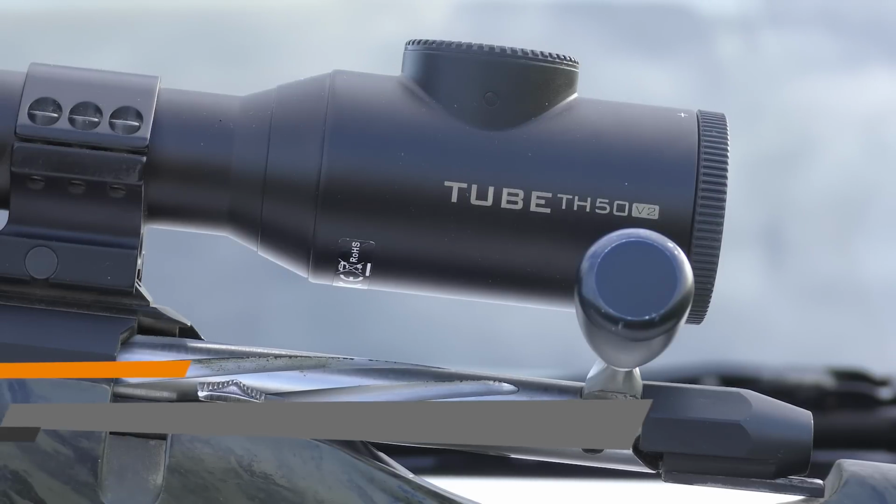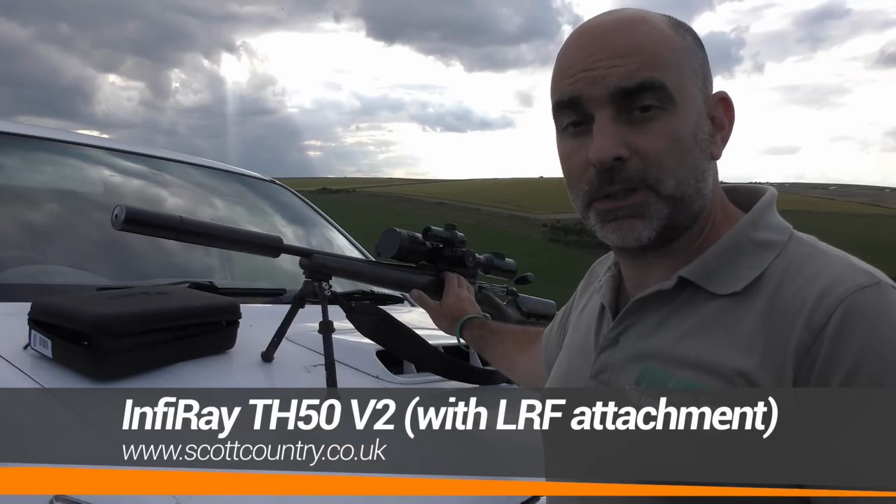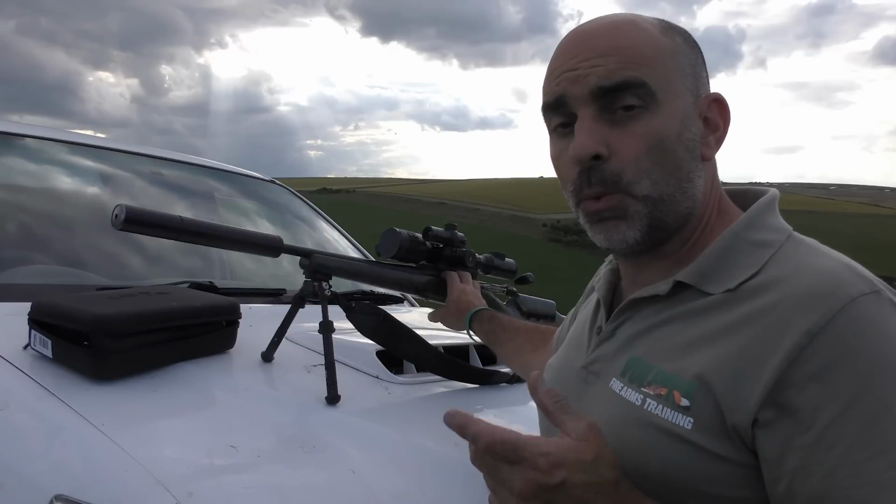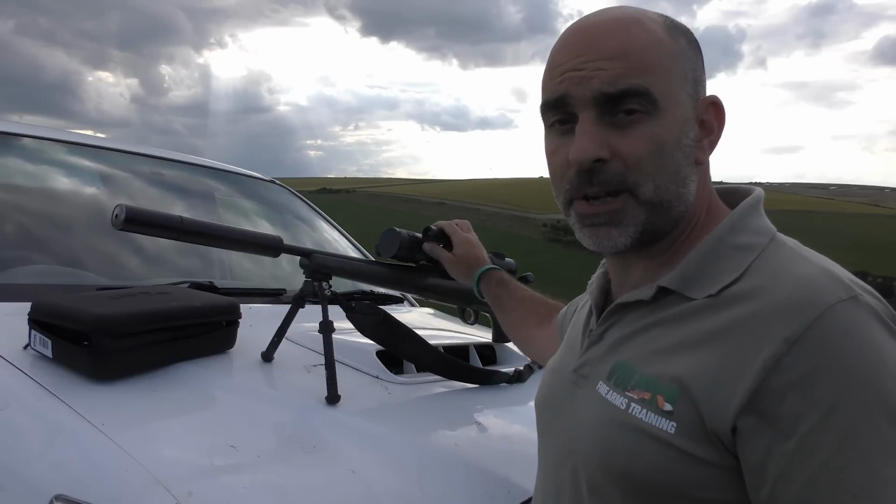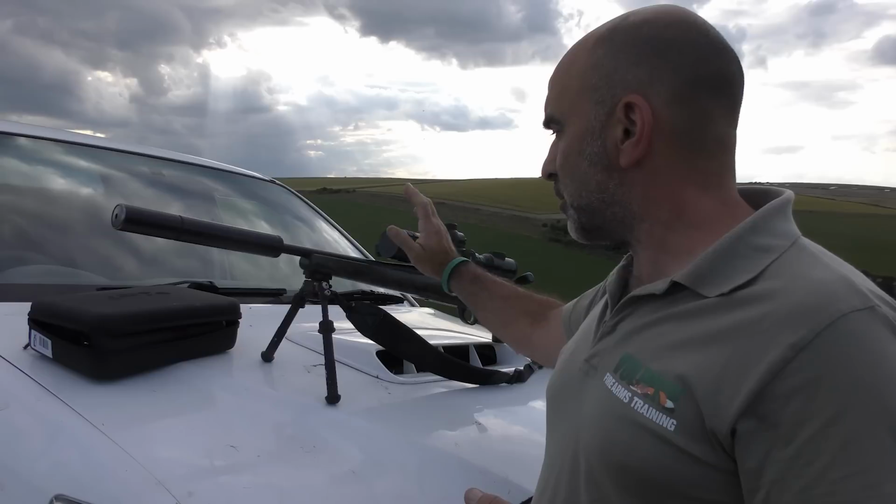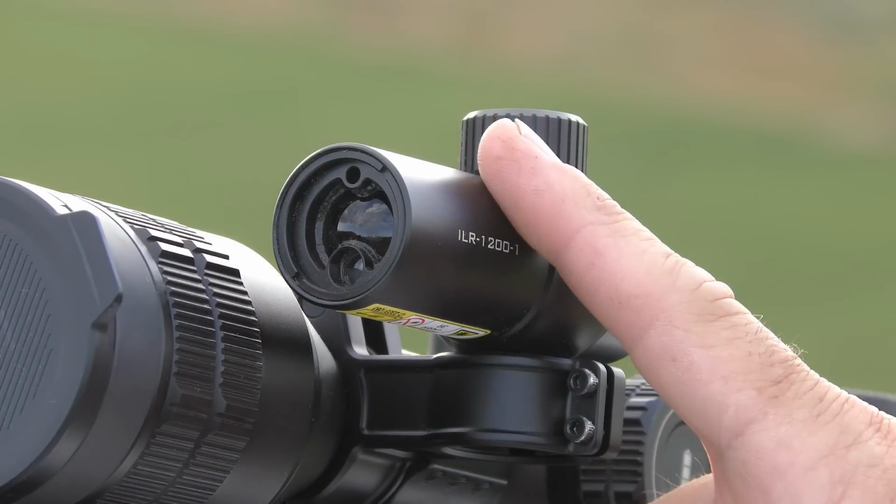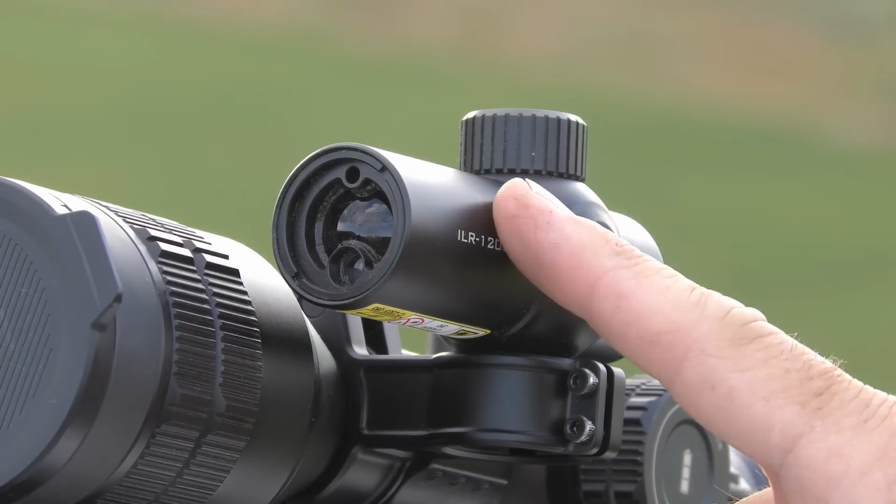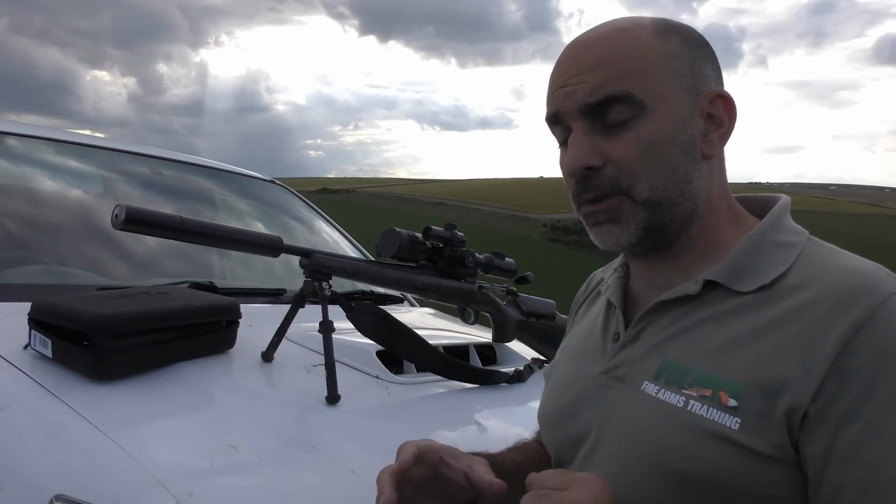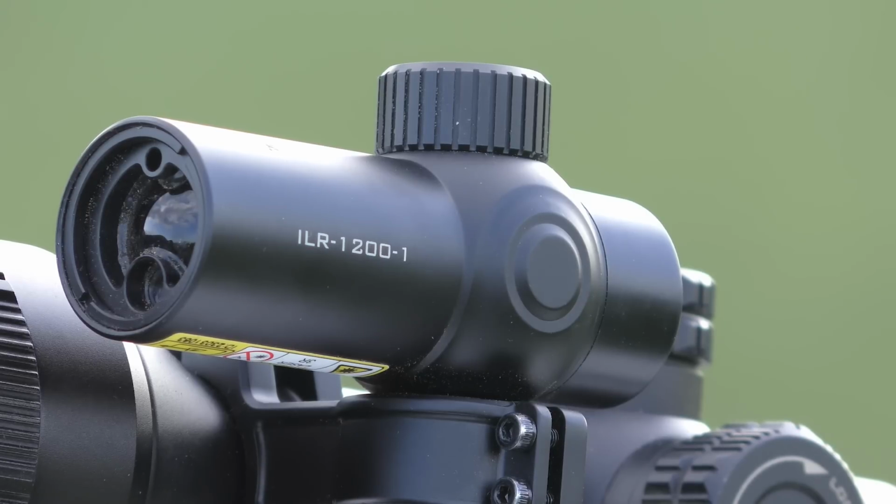This is the new version 2 and it is a very good thermal scope, and you would probably see me using it on 1 or 2 previous episodes. Well, InfiRay have now brought out a laser rangefinder for it. This also works with the version 1, so this scope's the version 2 as I say, and it simply bolts on the side there, and then you connect it via Bluetooth, and you get the information from the rangefinder all comes up within the screen. So we'll cover that in a bit more detail a bit later.